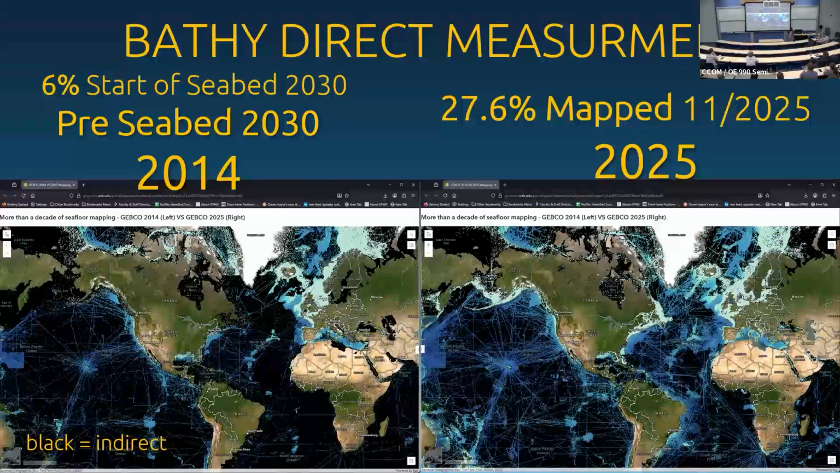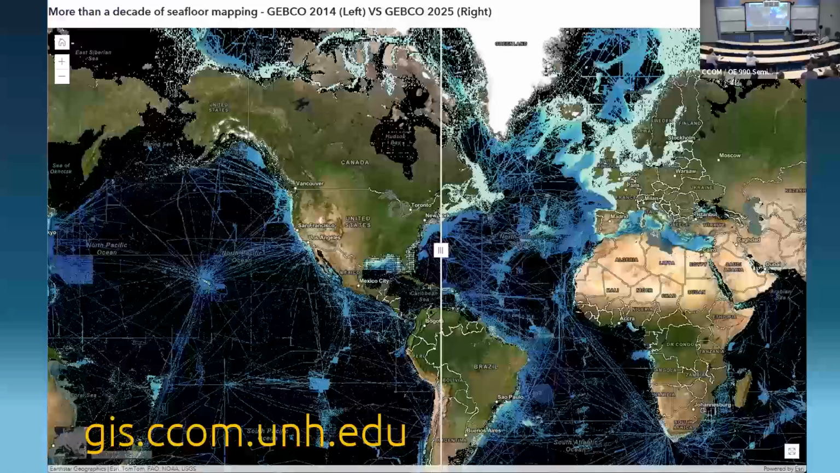What's happened under Seabed 2030? So this is 2014, before the project started. And now, showing this in black where we don't have direct measurements, to direct measurements for the most recent grid. You can see substantial progress. It went from approximately 6% in 2017 to 27.6%, which is the calculation from November 1st. It's a lot of mapping. It's not 100%, but getting there.